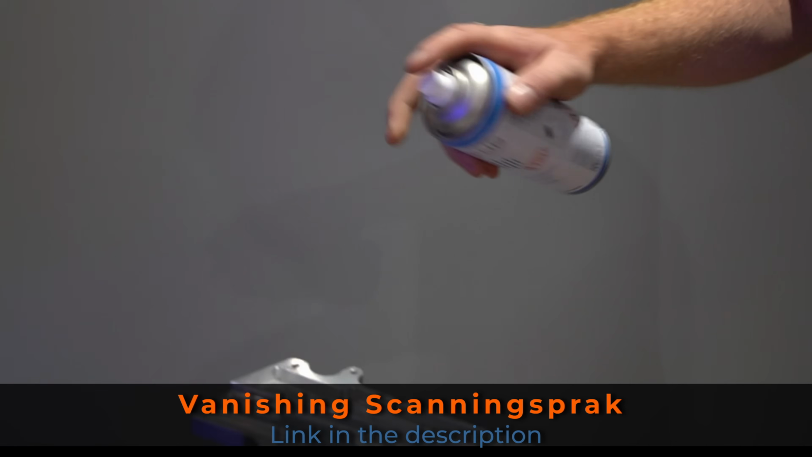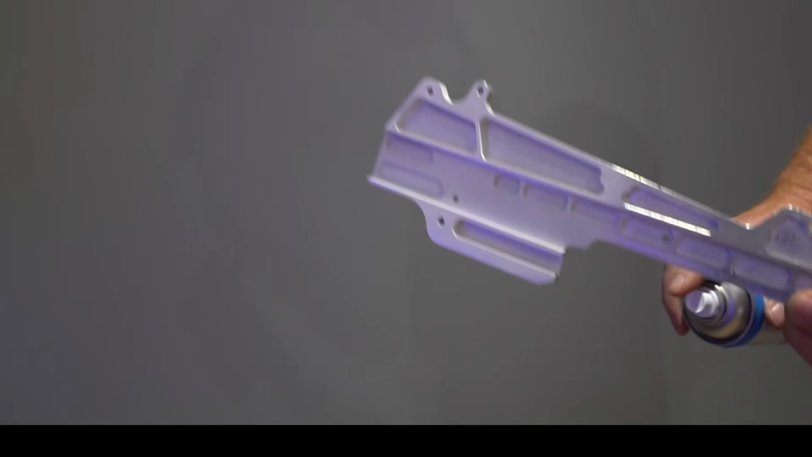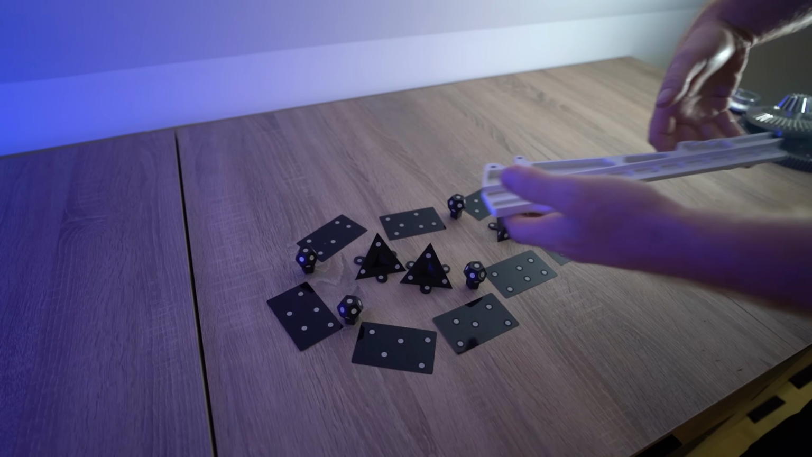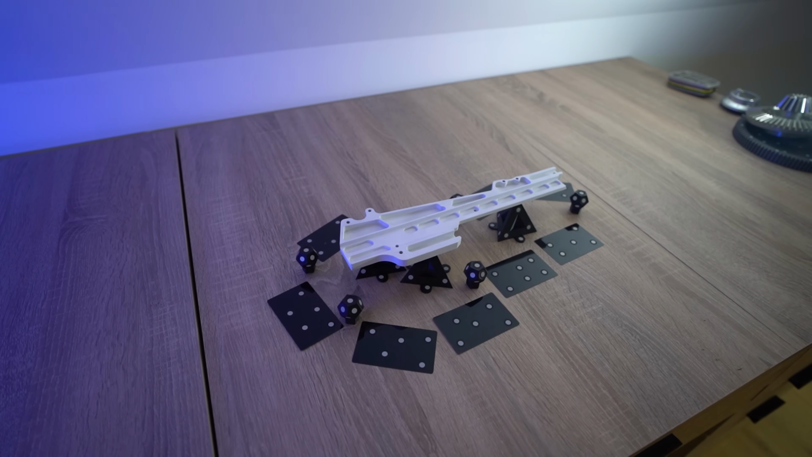Although the MetroY performs surprisingly well on reflective metal surfaces, I still prefer to use a thin layer of scanning spray. The spray creates a uniform matte finish, reducing reflections and allowing the blue laser lines to be captured more consistently. The result is a cleaner scan with less noise and more reliable measurements.